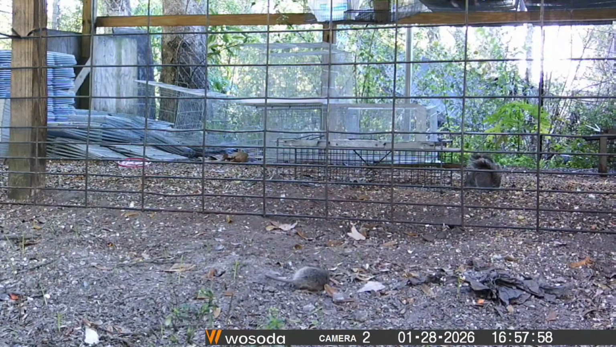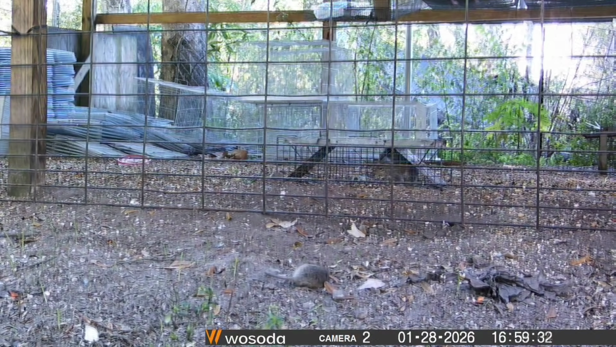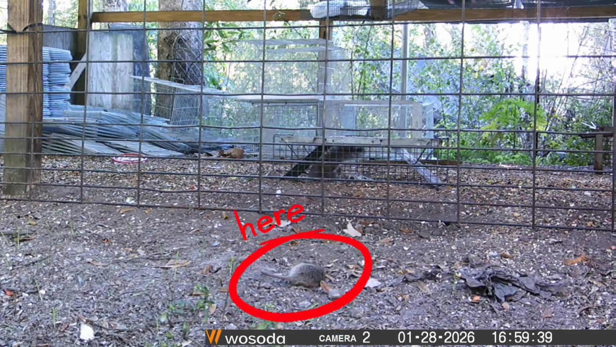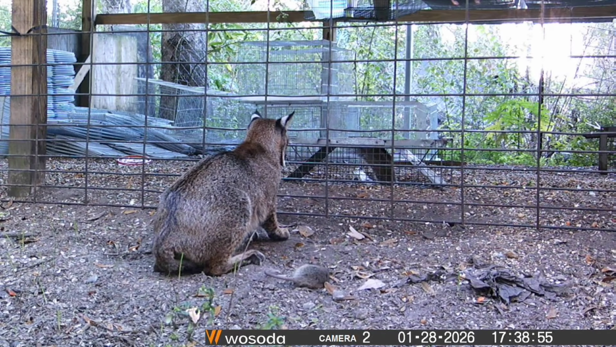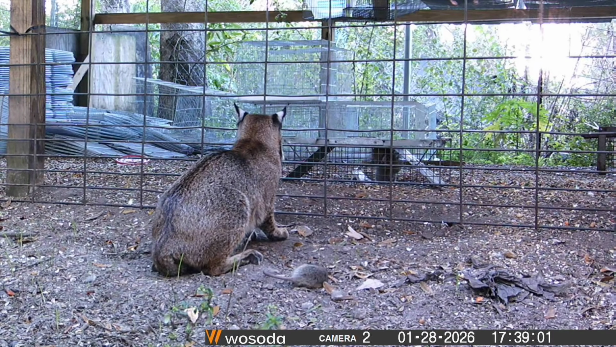Now you're going to notice that the squirrel is sitting outside of this trap. Now I don't catch exactly when he goes in, but he eventually makes his way in and gets trapped in here. You can see that I've also left a small rat on the outer perimeter once again to see if I can entice the bobcat to come in. And a little bit later, boom, he pops up. He's very attentive to the squirrel, and what I'm noticing is that he's showing up earlier than usual.